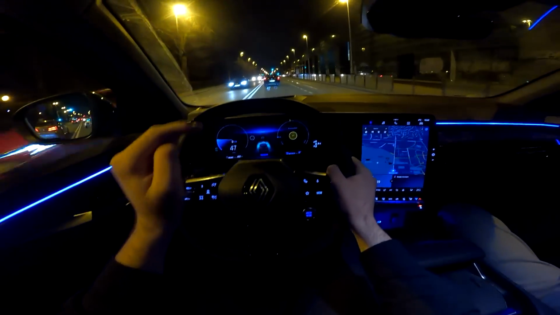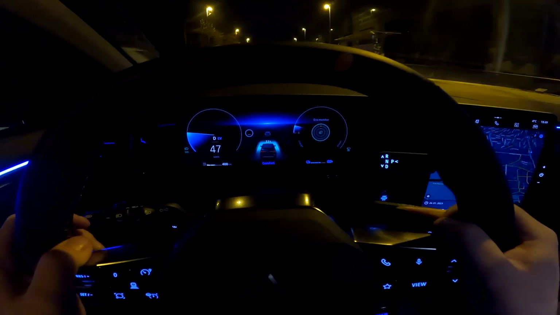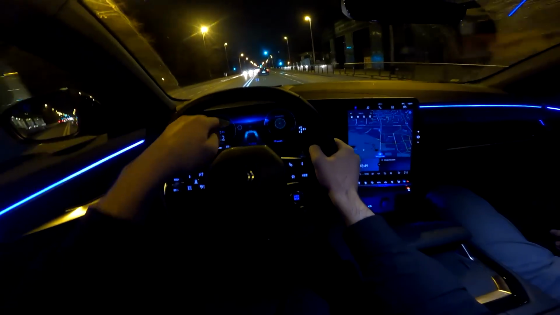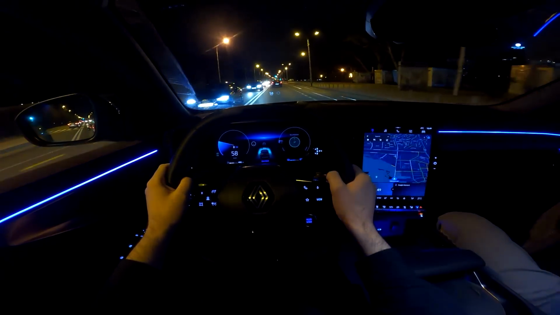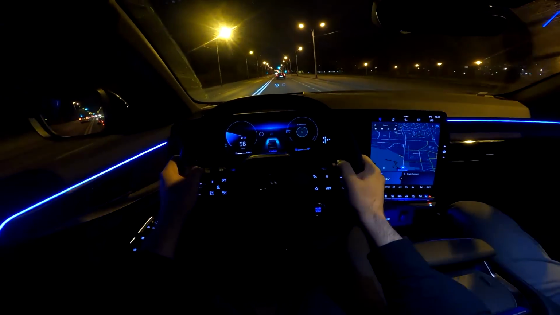And the brake light is on at that point, which you can also see here on this cool small animation of the car, which follows everything that you do. If you start braking, the brake light appears here. If you turn on your indicator, it also appears here. So that's quite cool. Small detail, but makes you happy.